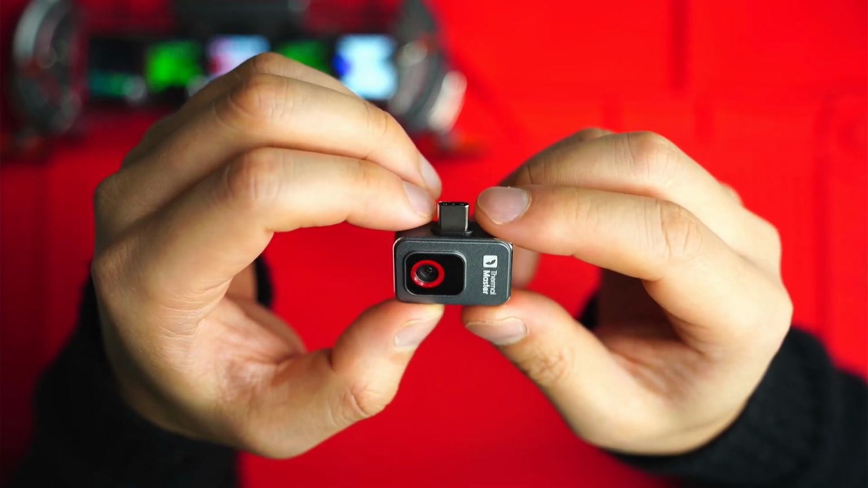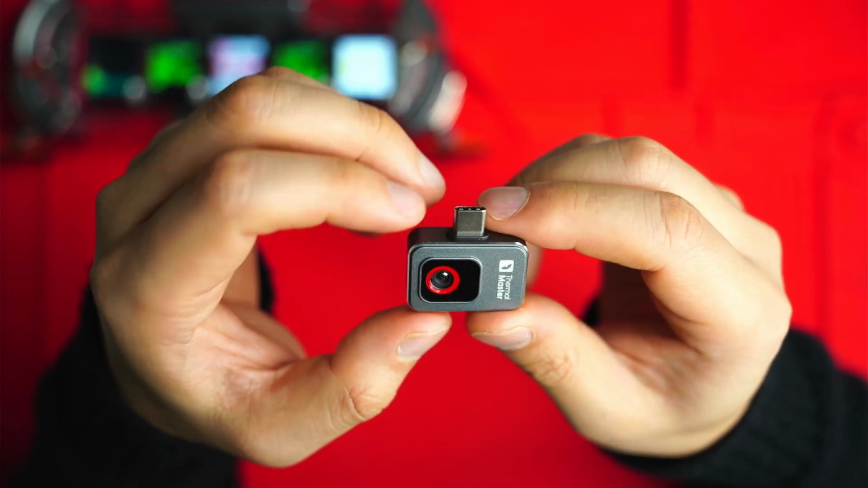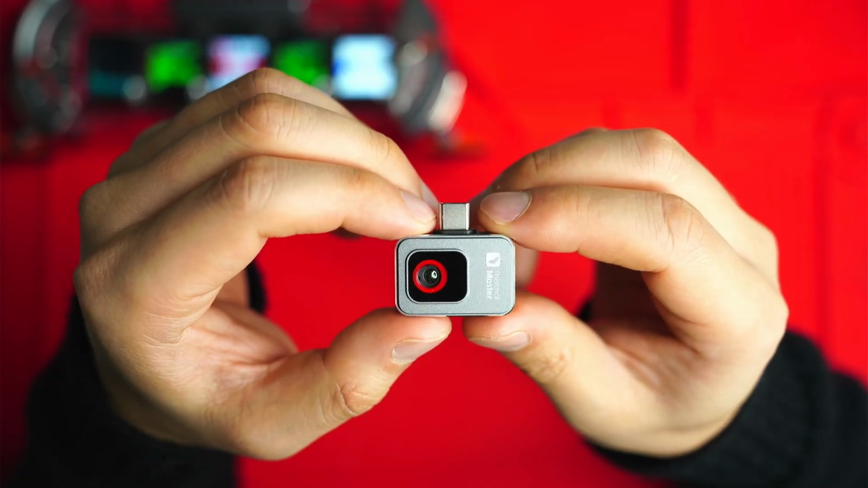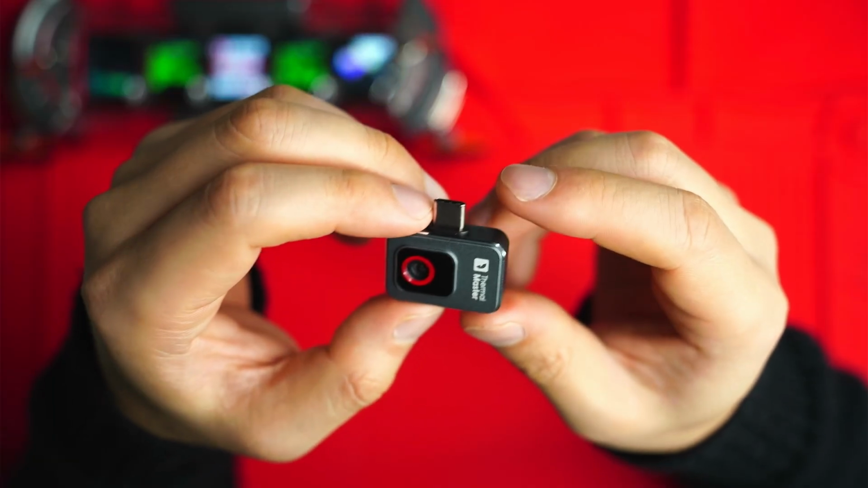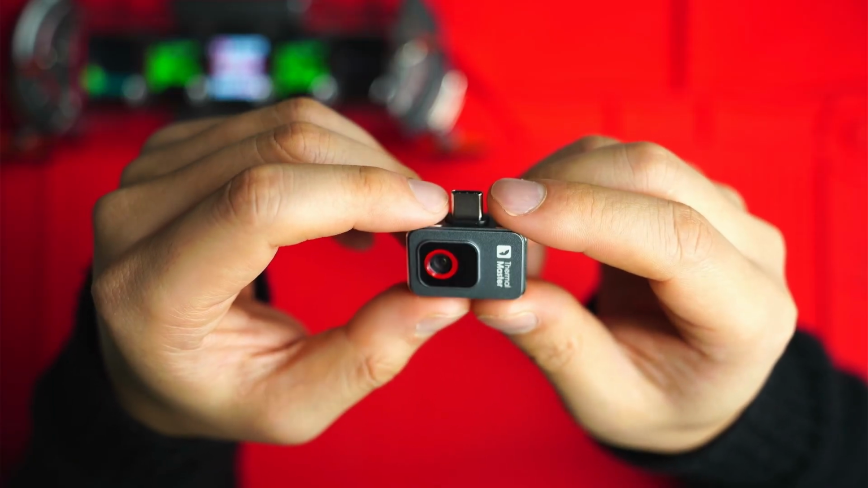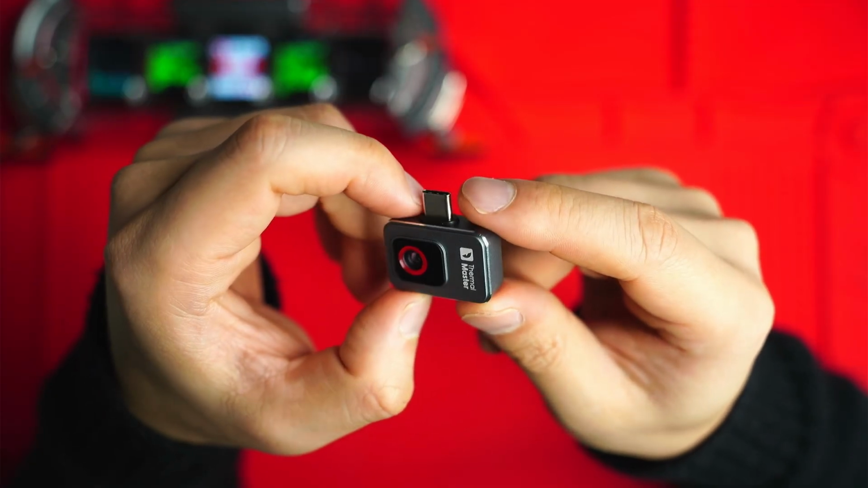They have to use specific materials and rare materials as well, and you've also got small batch production compared to normal cameras. There's just not as much demand for these things, but considering the price, performance, software, and of course portability, this is the best option in my opinion for an all-rounder entry-level thermal device, especially if you're looking for something extremely portable like this.